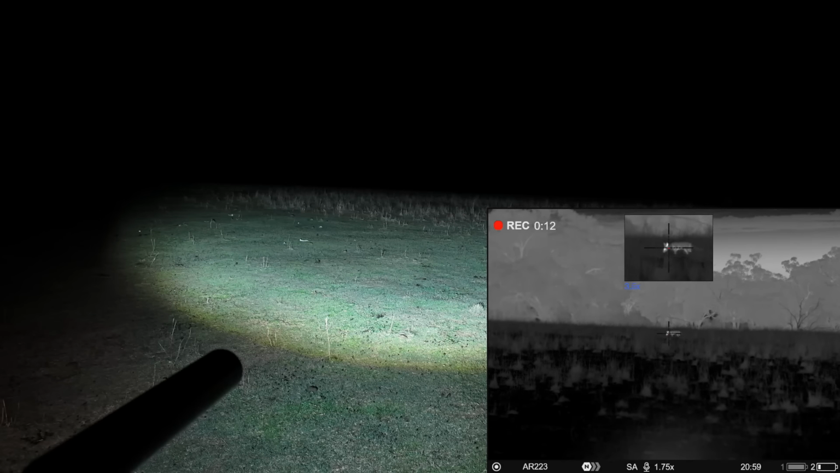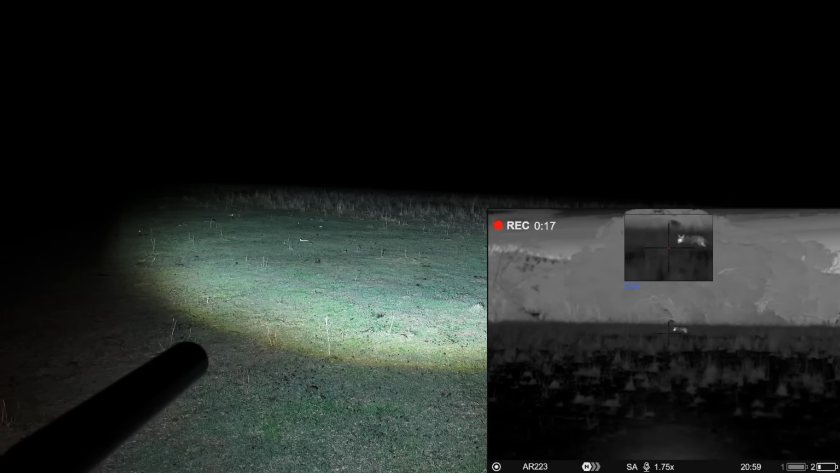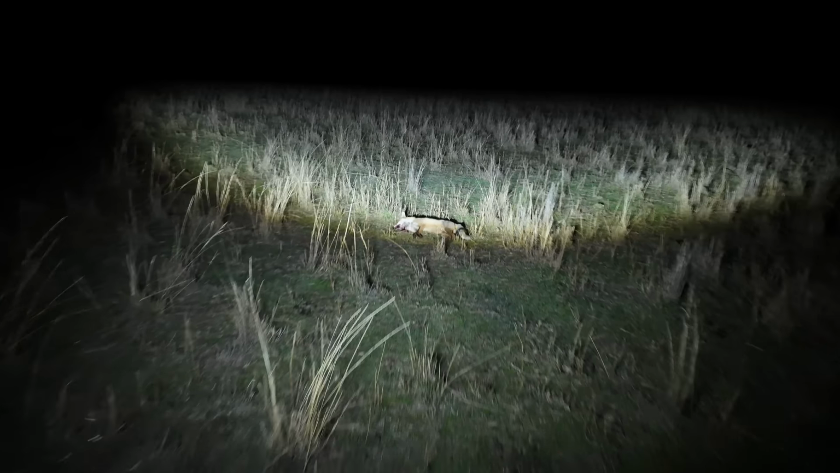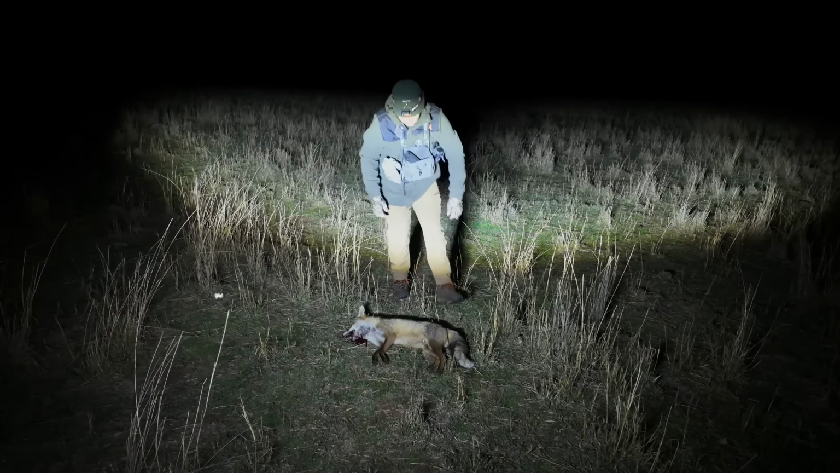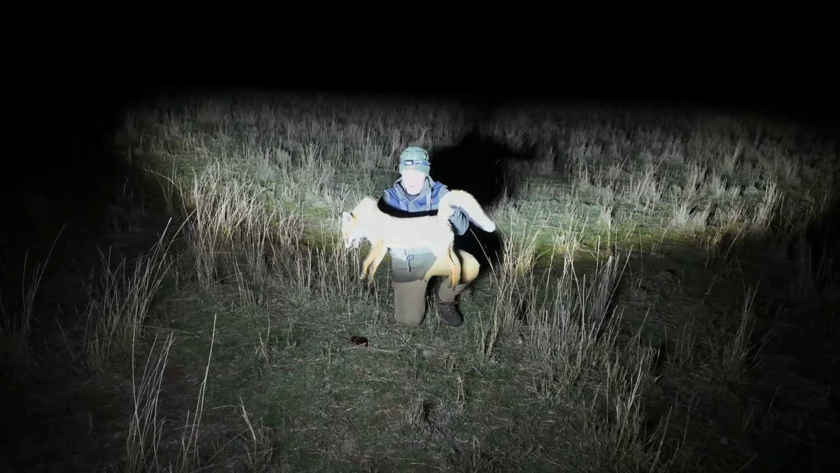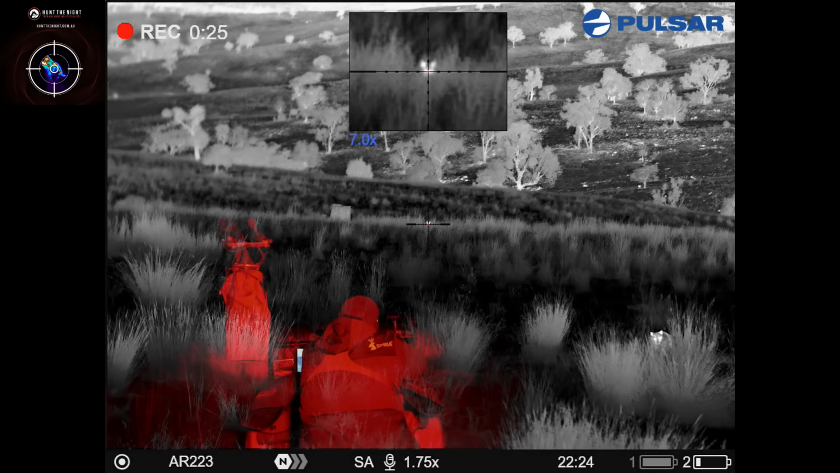Oi. That's a big fox. What a bloody stonker. Look at this guy. He's a cracker. Property owner will be happy with that.